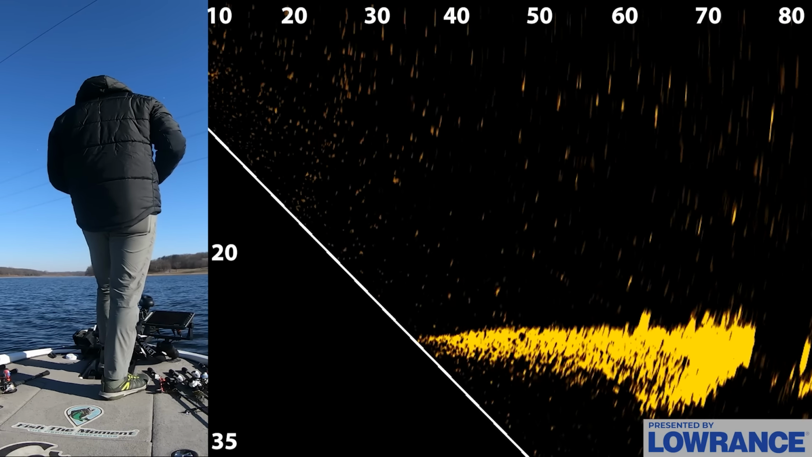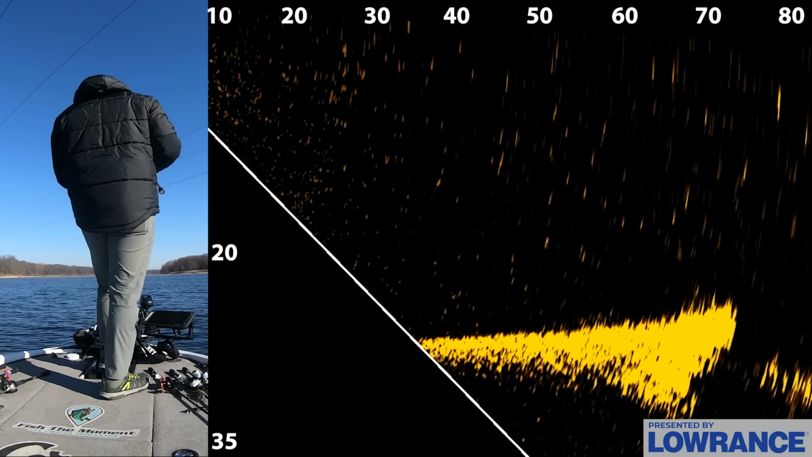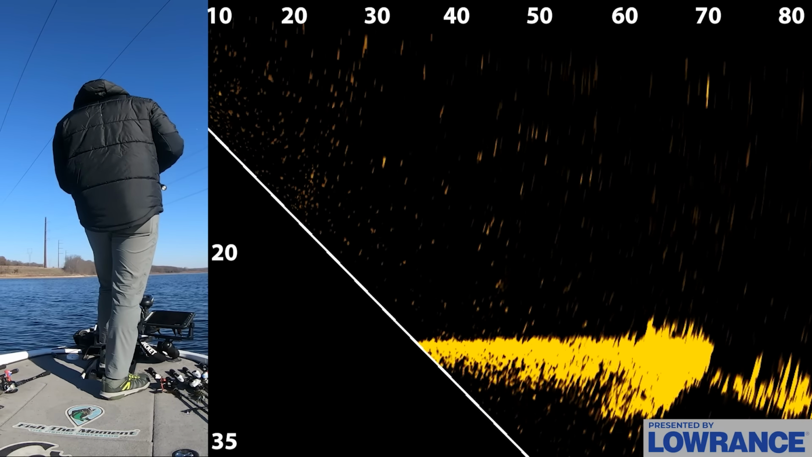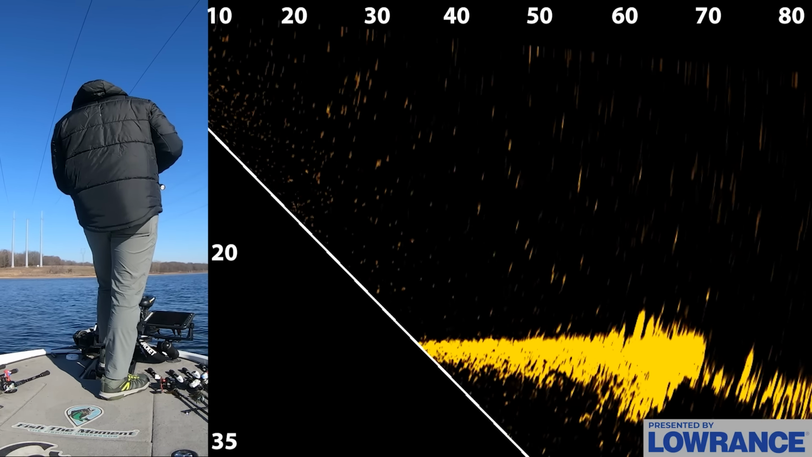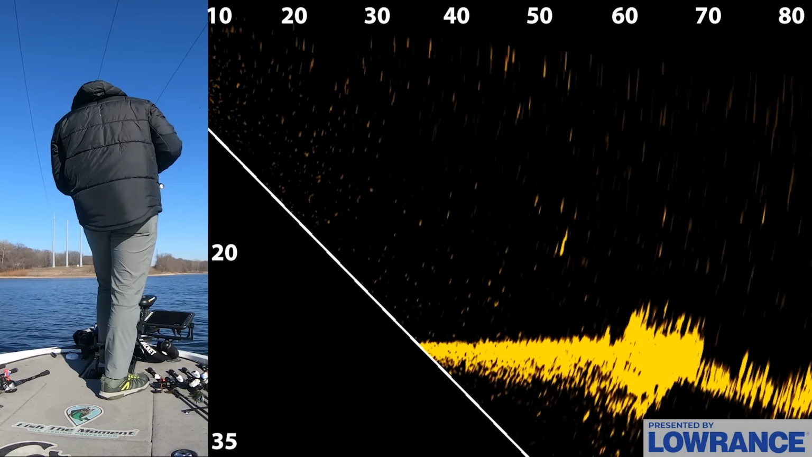There's a bunch of fish sitting here on the bottom, and those are the kind of fish I want to target because those are usually ones that are a little bit less pressured. So there's fish here on the bottom. You can see them 25 feet down, 60 feet out. There's a pile of them down there right on that little drop off, and I'm bringing my bait down to those fish. It's falling right now, 20 feet down.